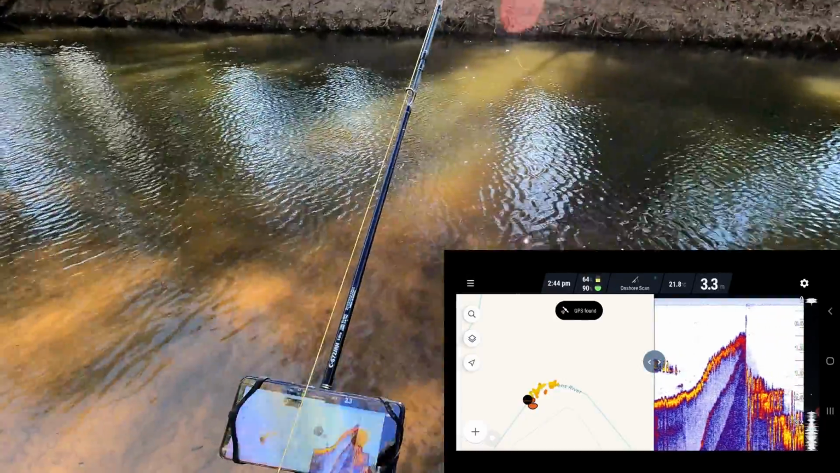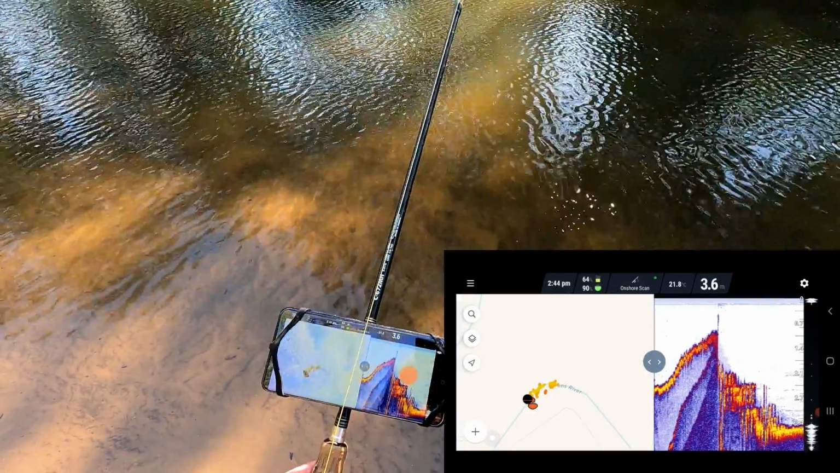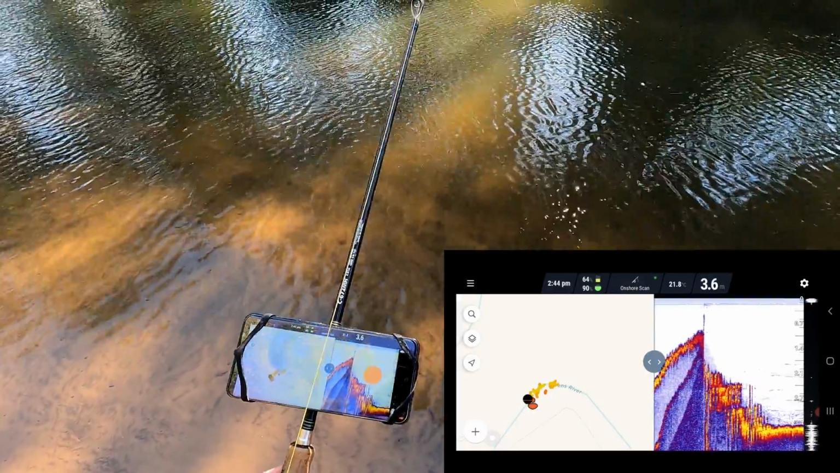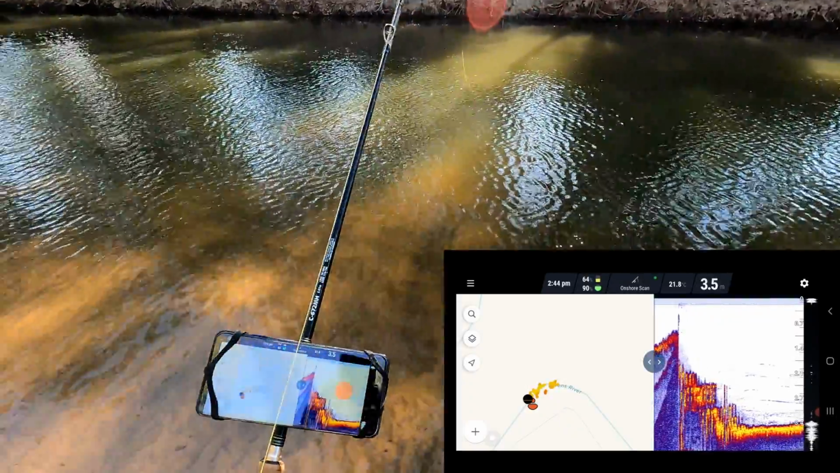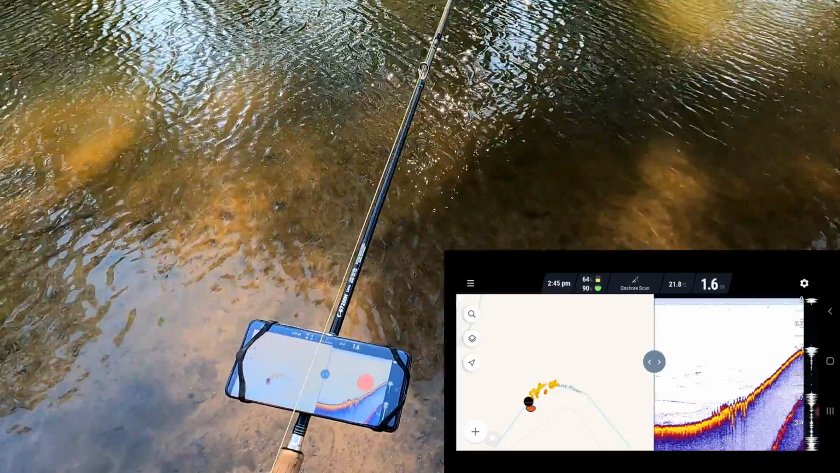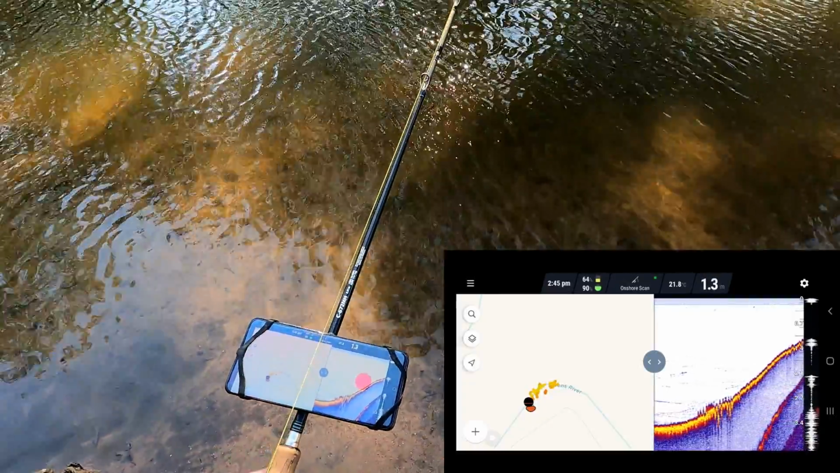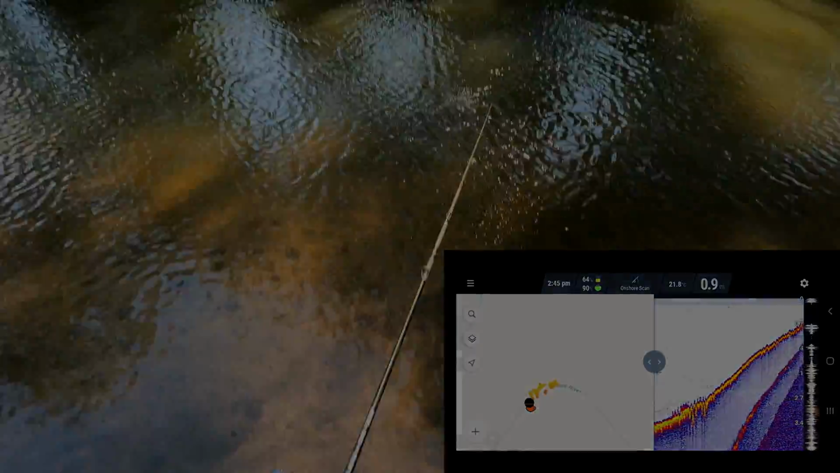I've still got 3 metres of water down here, 3.4, 3.6. So far that's the deepest part of the hole, 3.6 metres, just out from the bank there. You're just crawling back slowly along the sandbar. As you can see, the sand is coming up shallower and shallower.